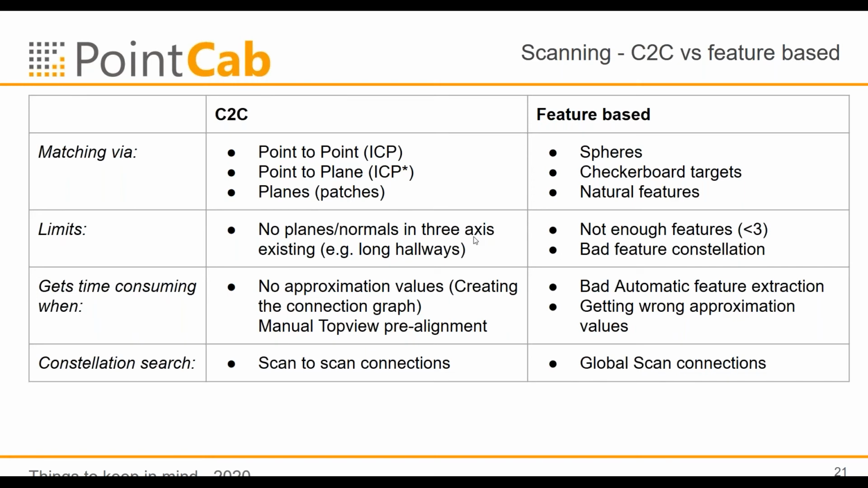On the other hand, when you are feature-based and you didn't provide enough features in the scan, which is connected to another scan, then of course this will fail as well. And in addition, if you have a very bad feature constellation, for example, collinearity in your features, then you're not able to register the scans together as well.